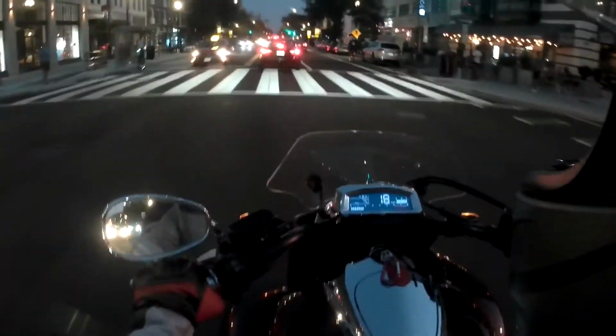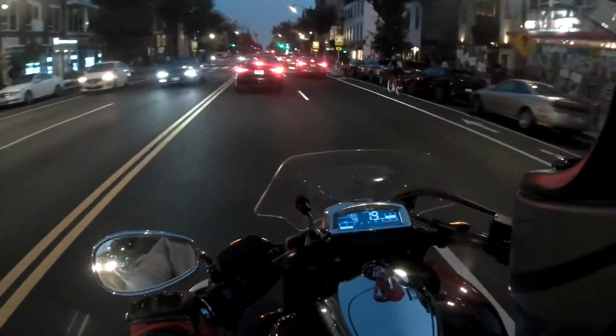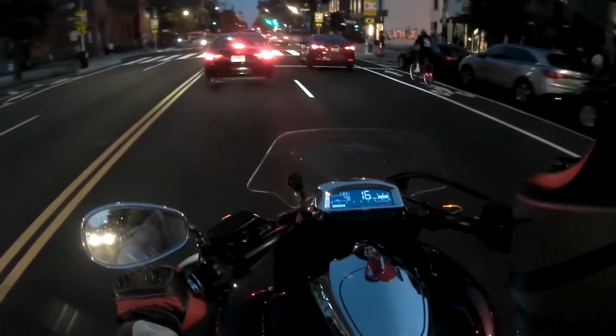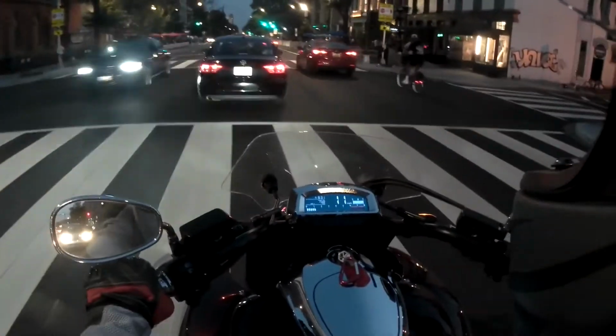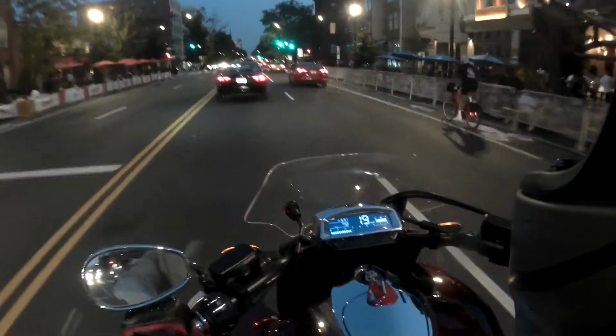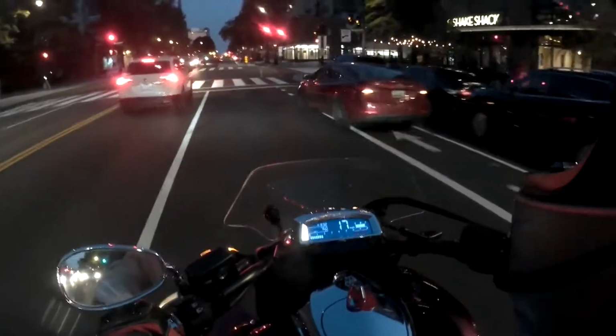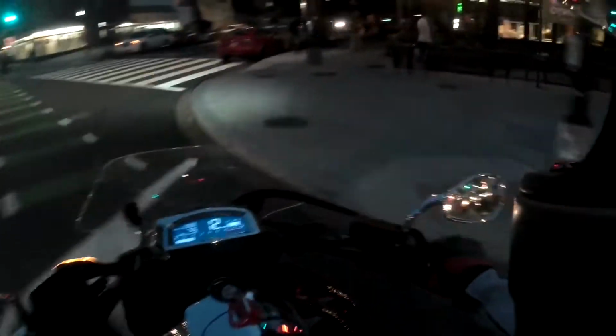It is too hot to sit still in this riding gear. Moving though, it's nice. I can enjoy this. As long as traffic keeps moving, move, move, move. Green light, please. Green light, please. Please to the green light. I'm a-going.